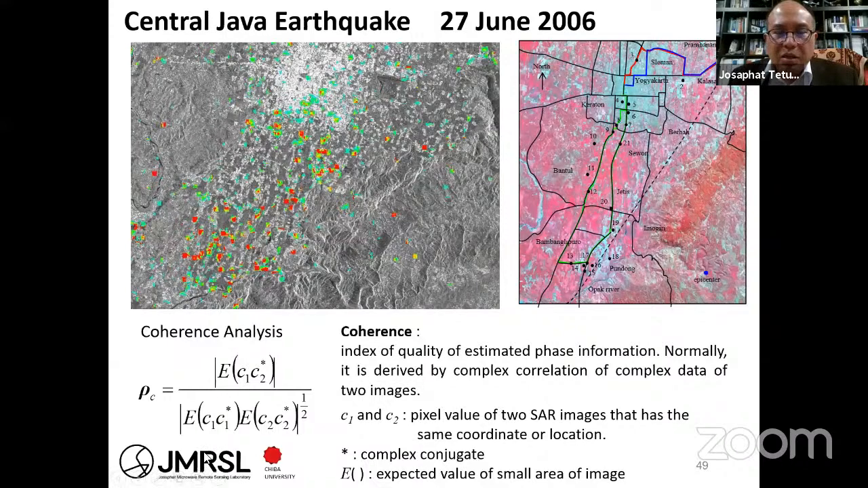For example, with two images, image 1 and image 2, you can calculate the complex convolution, from image 1 and image 2 and the conjugate of image 2, and then the square root. Then from image 1 and the conjugate of image 2, you can get the coherency information.